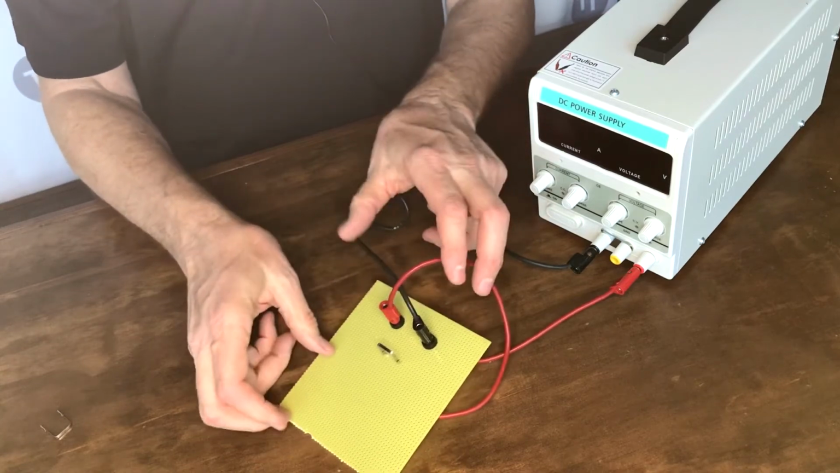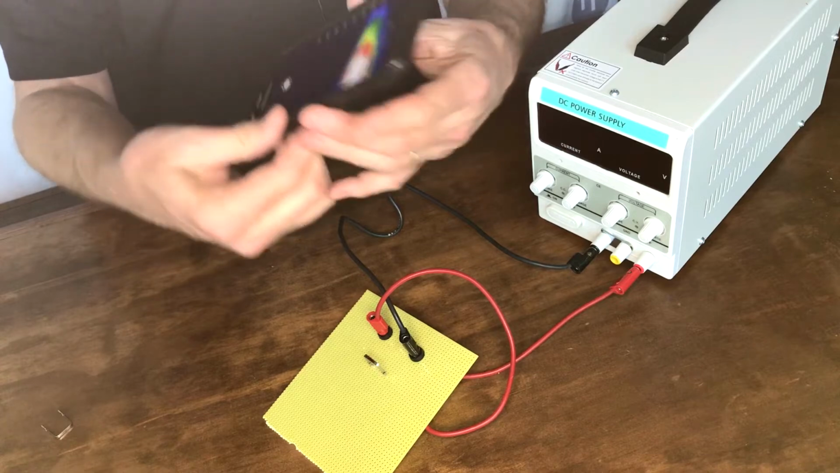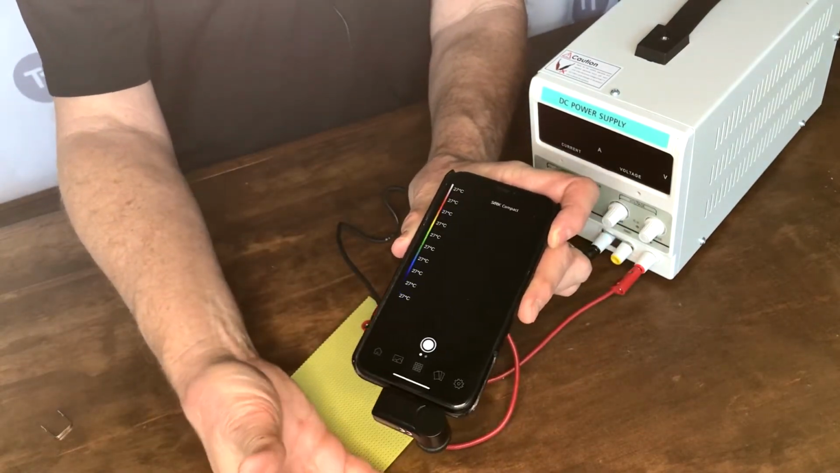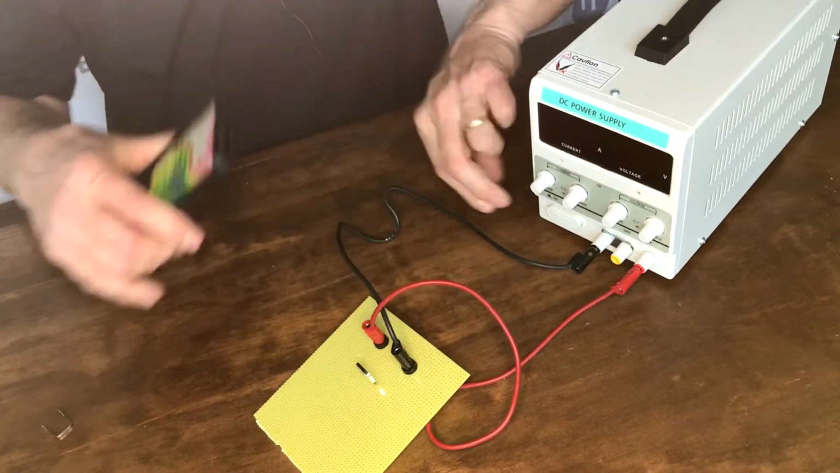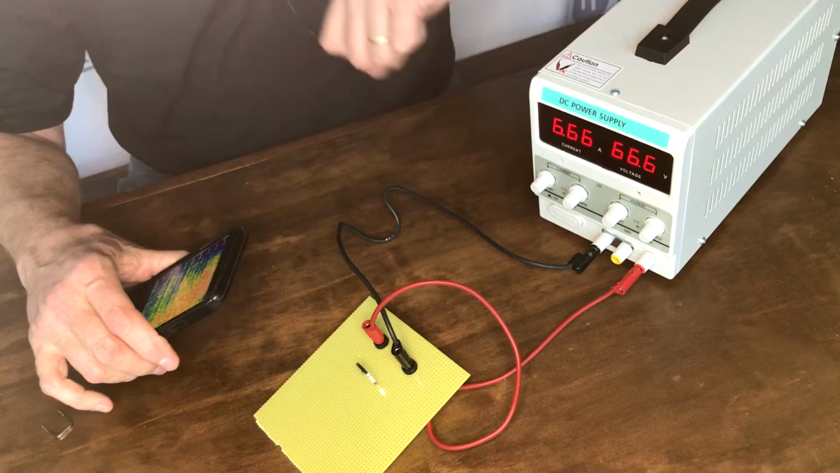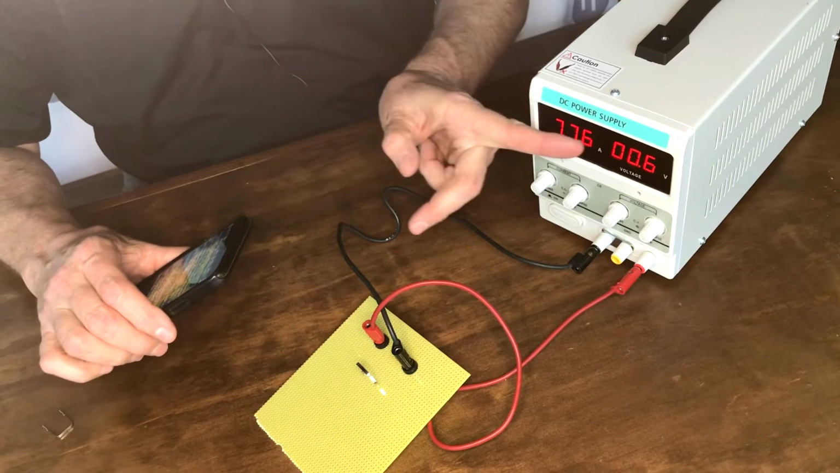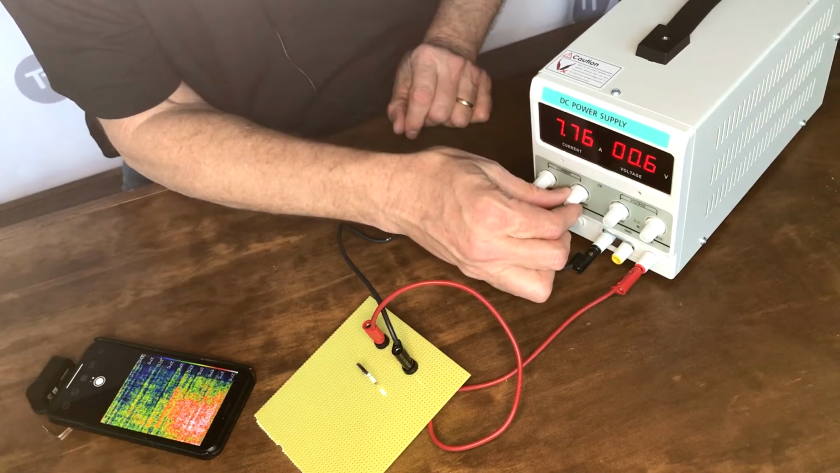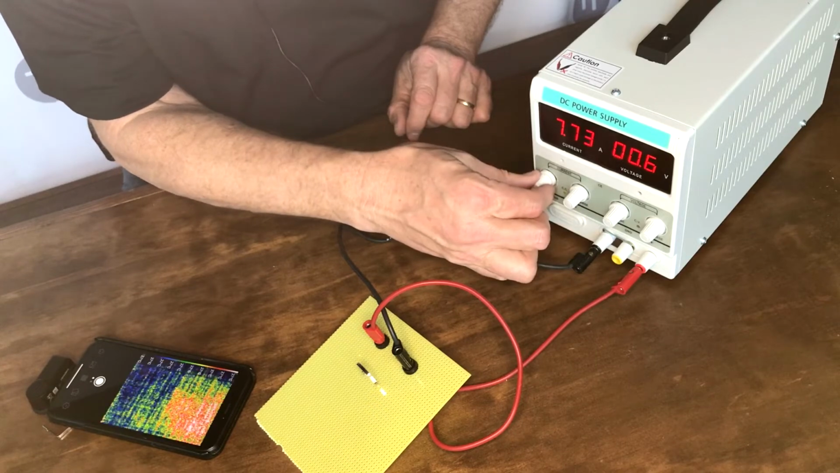I've also got a little nifty little thermal camera, if you will, and we're going to use this to help determine the approximate temperature on the part. So let's turn on our power supply. Now I already have this set up to right at 7 3/4 amps here, which will give us exactly 3 watts on a 50 milliohm part. Let me see if I can't adjust this a little bit closer.